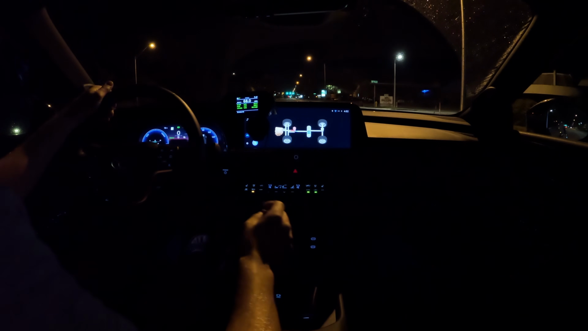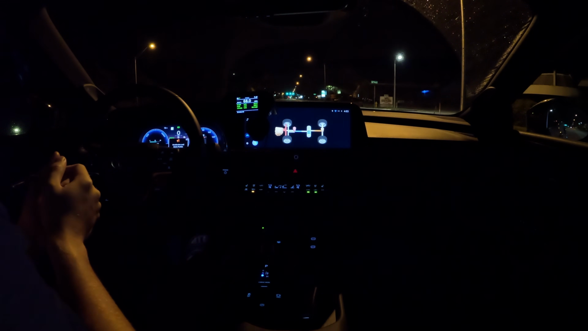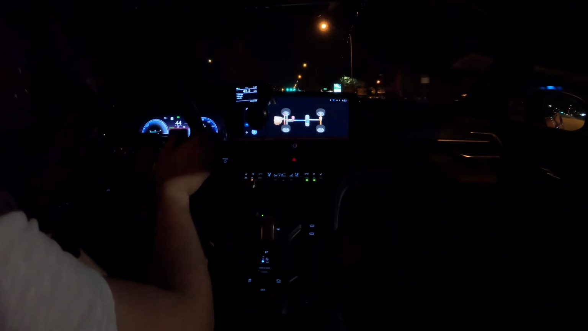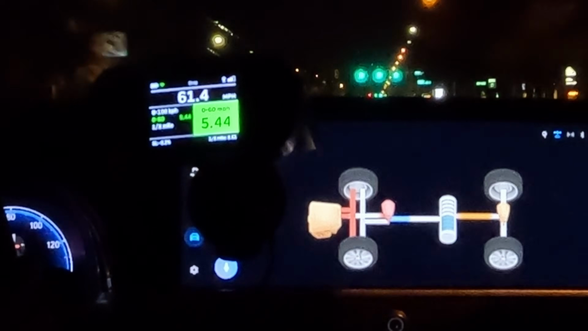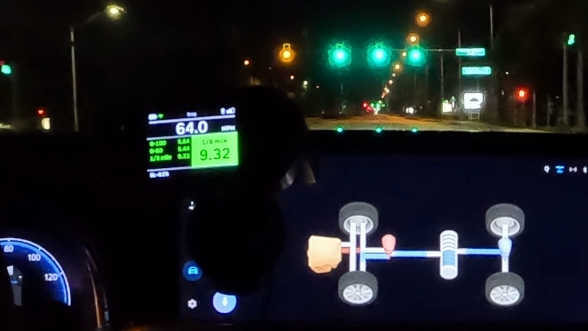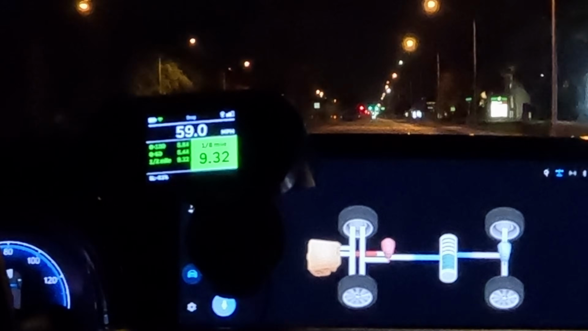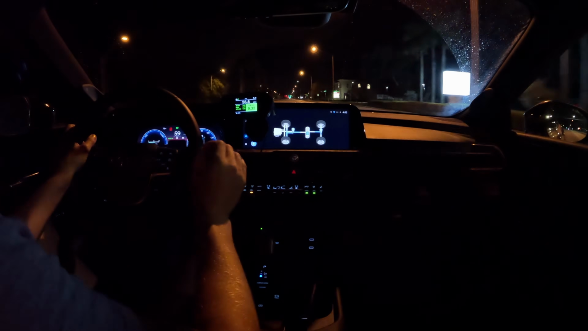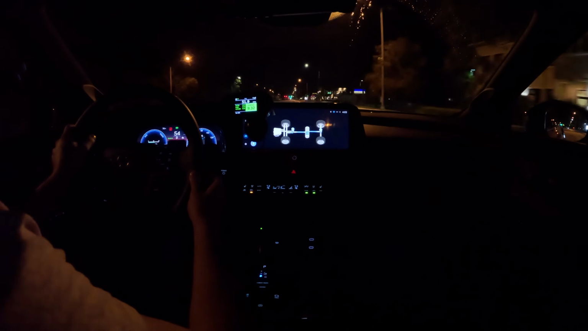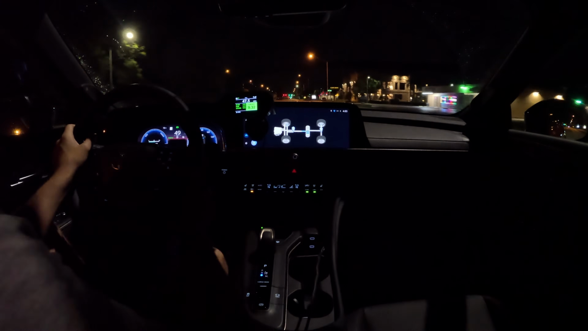Resurrecting the drag meter there, torque brake. It doesn't like to rev very high. My guess is about 1500 RPM and go. It's impressive. 5.44. We're gonna call it a day on the 0 to 60. That was 0.2 faster, ladies and gentlemen. 5.44 0 to 60 and 5.84 to 100 kilometers per hour. It's definitely quicker than any Camry I've driven with the V6, that's for sure.